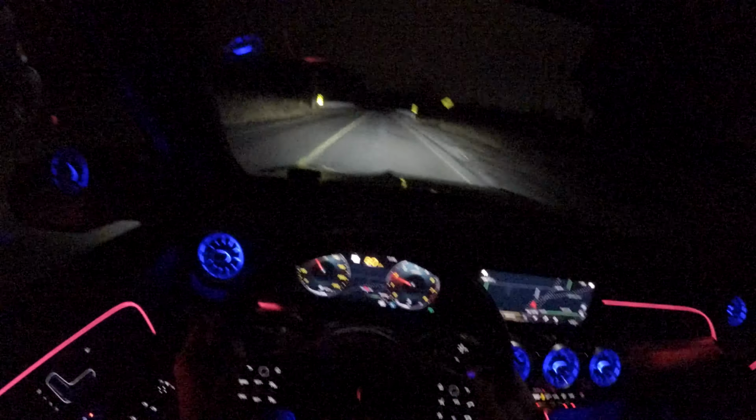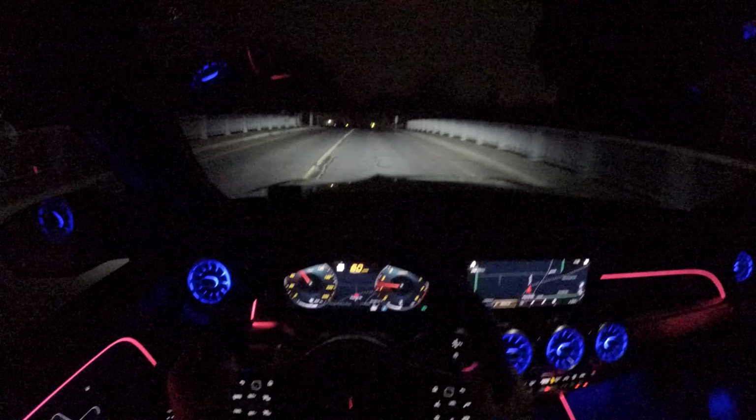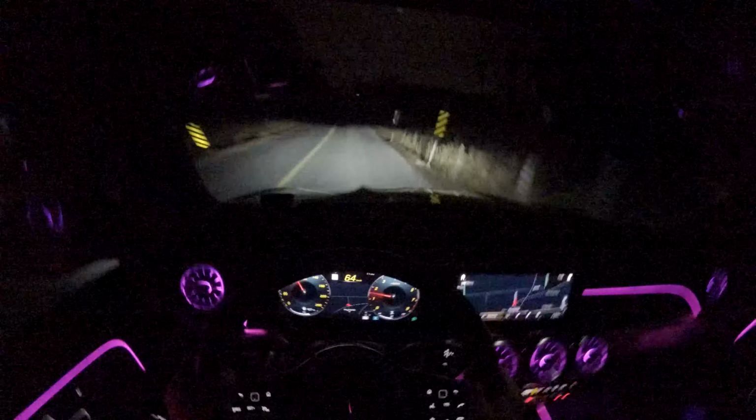I've talked about it in one of my details videos, but I have quickly calculated in the GLA, which has the same gauge cluster, there are about 7,000 different combinations that you can create, if my math is correct, and I think it is. So yeah, you can really customize that if you're into that.